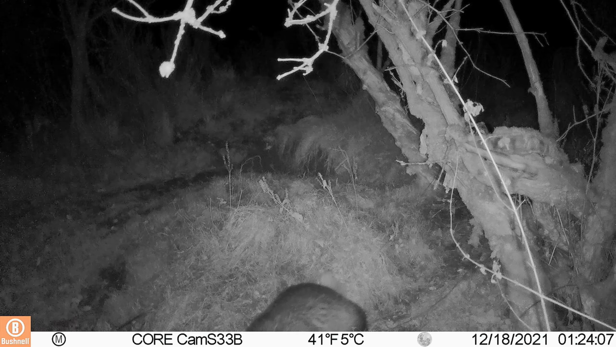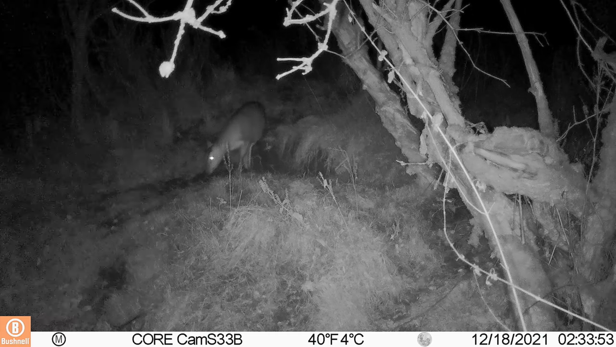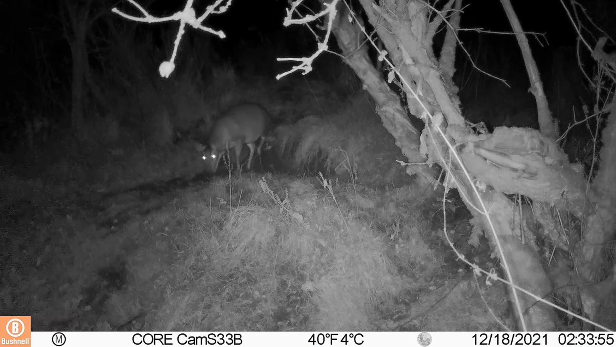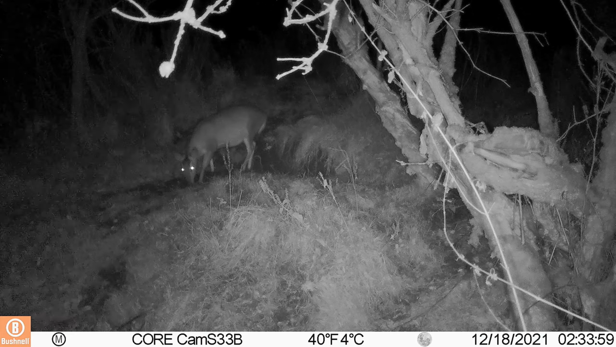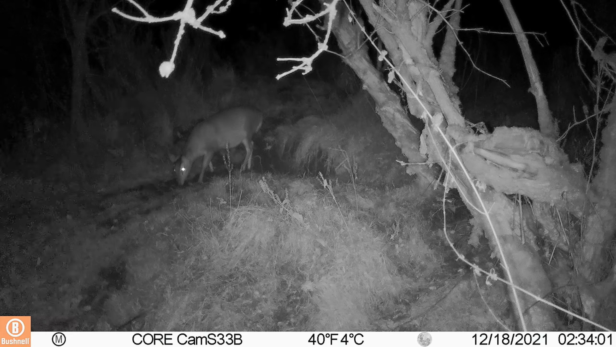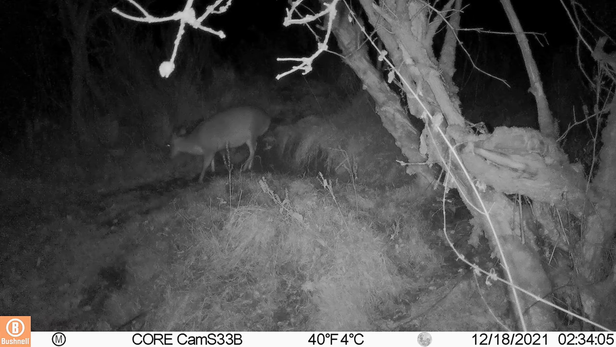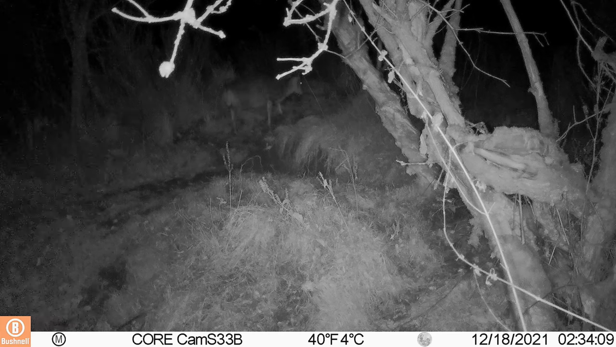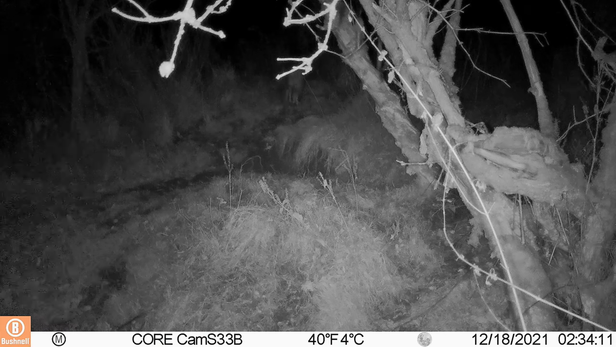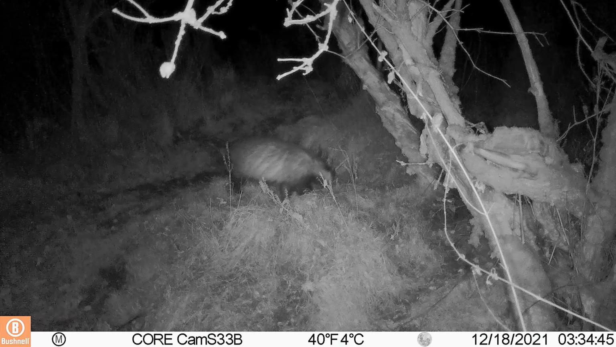We don't see anything else till 2:30 in the morning, and it's the first appearance of a muntjac, and I had absolutely no idea they were this active so late at night. And again another hour later and it's a badger again.